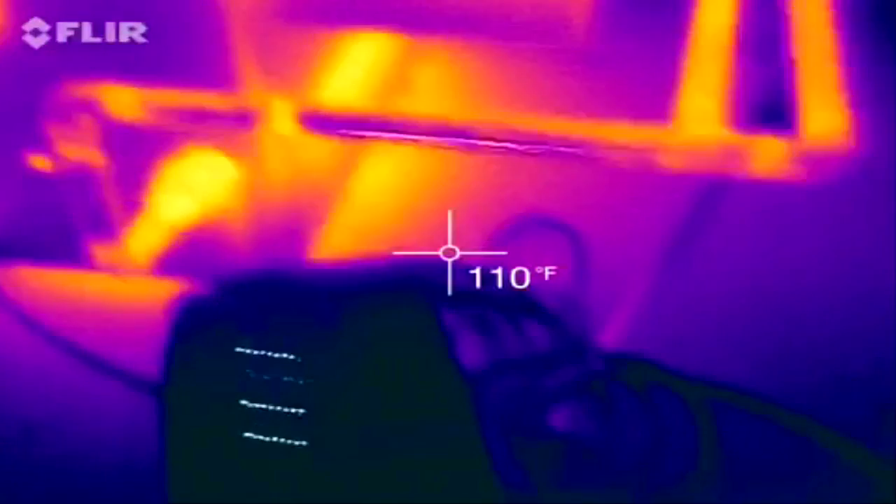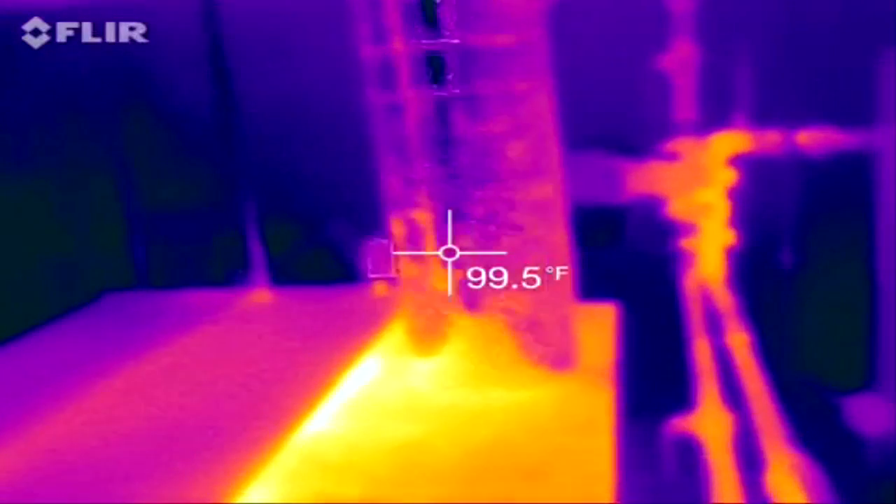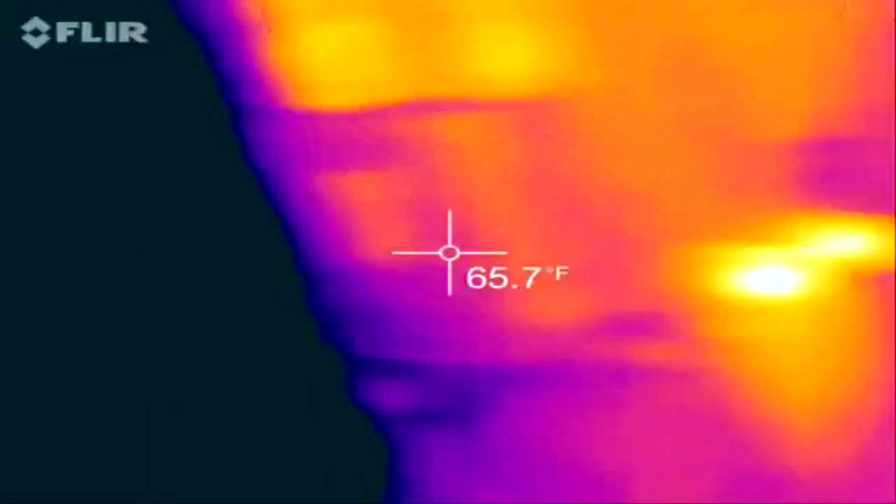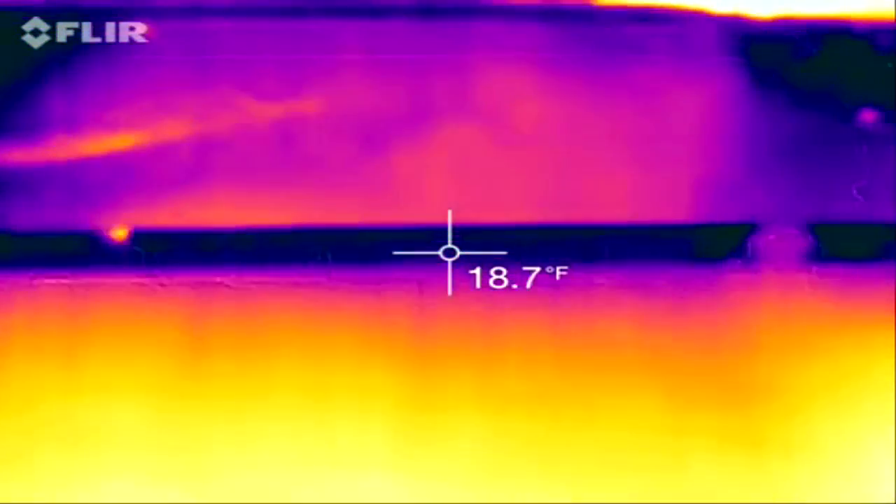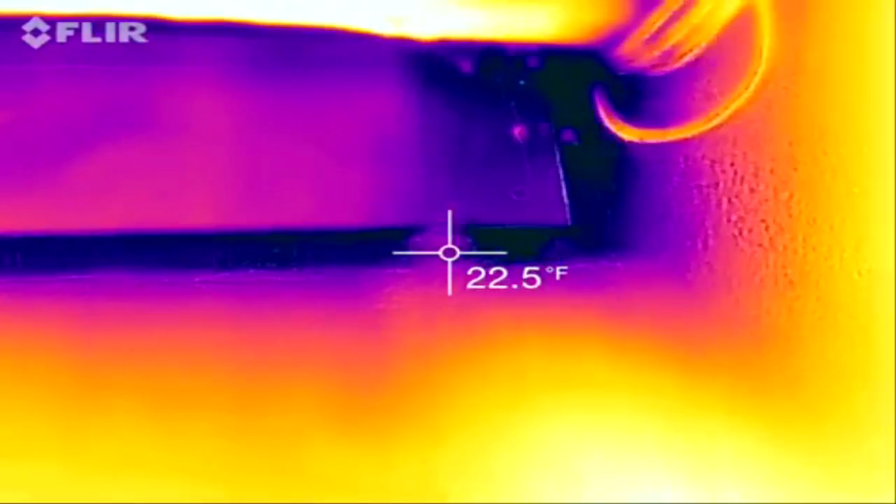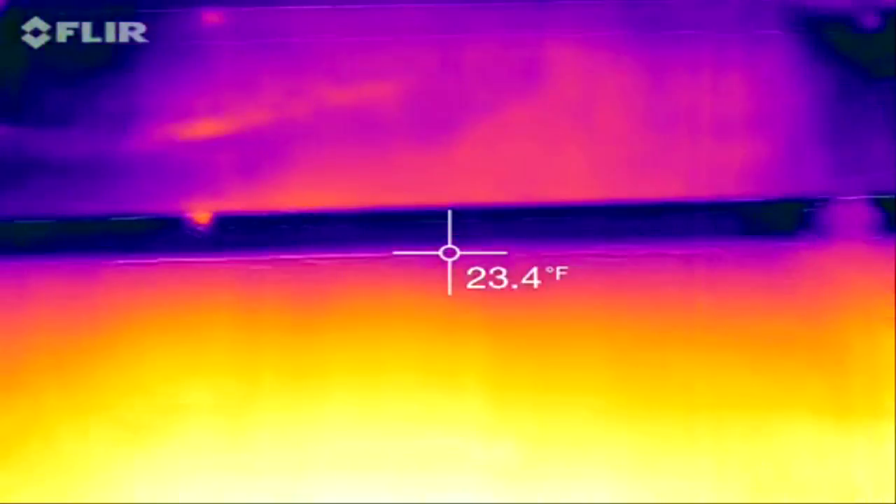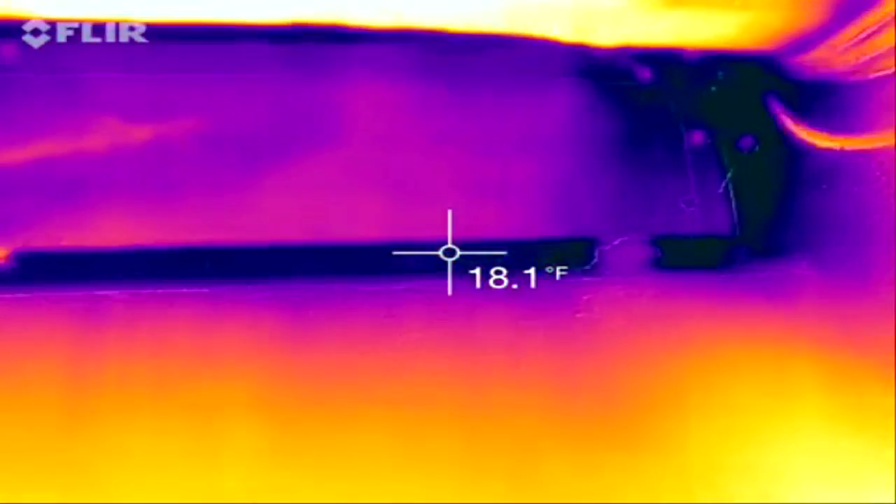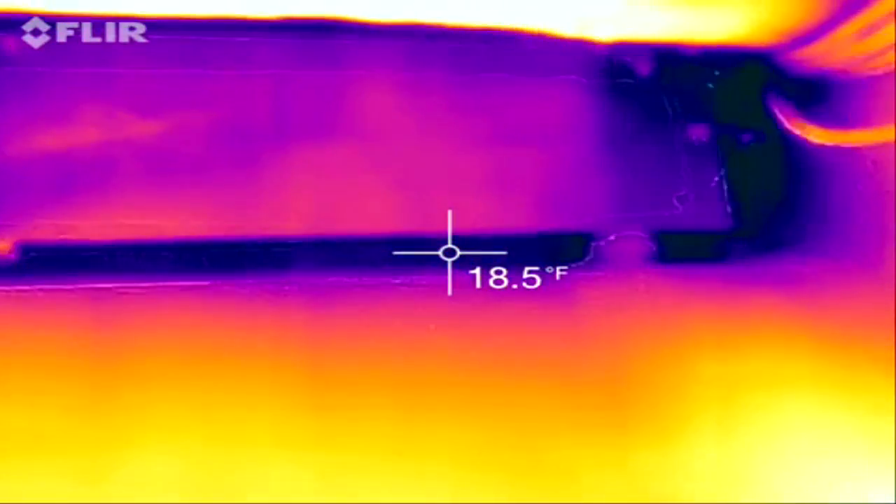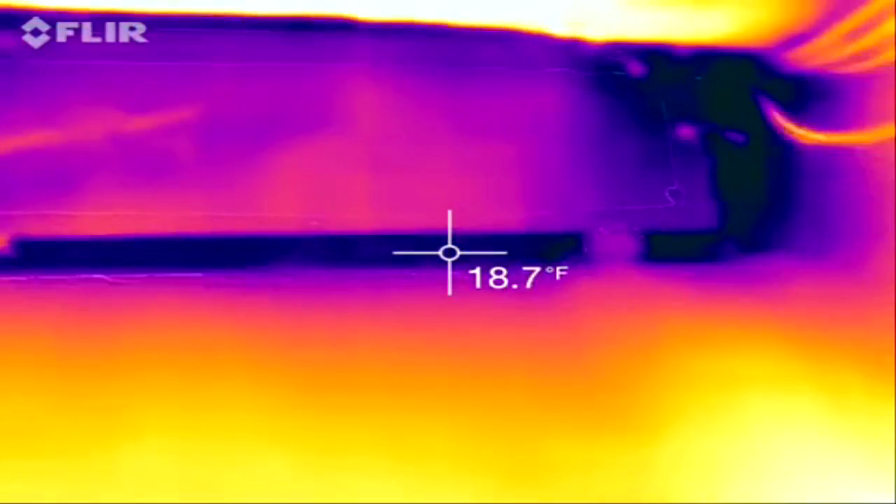Let's look at the dehumidifier. There's the furnace. Let's see what this turns in. See how cold this window is. We got some cold air blowing in here. Alright, you can see the blue right there if you look carefully. Cold air. It is currently, as you can see right there in Fahrenheit, 18 degrees as I'm aiming towards that.